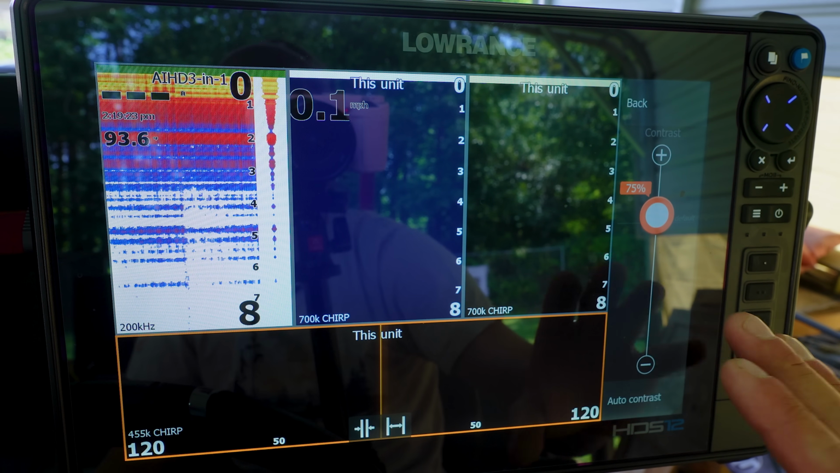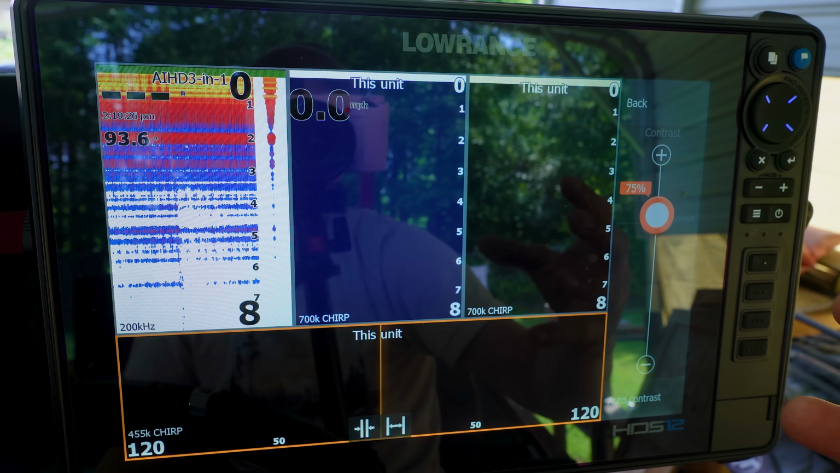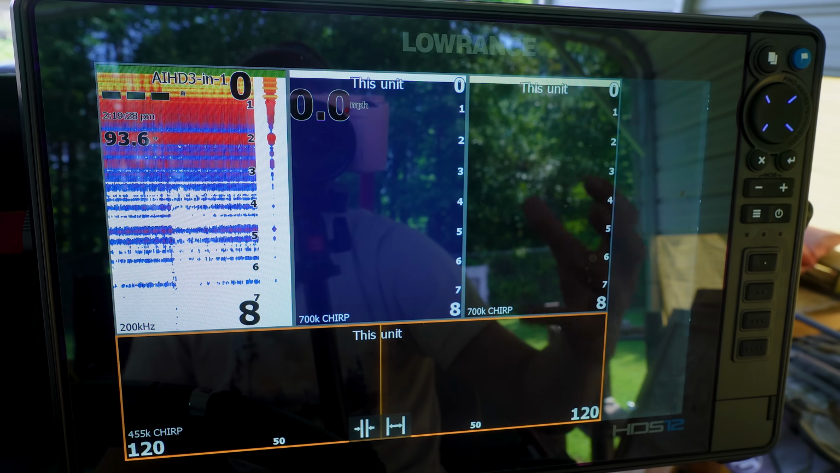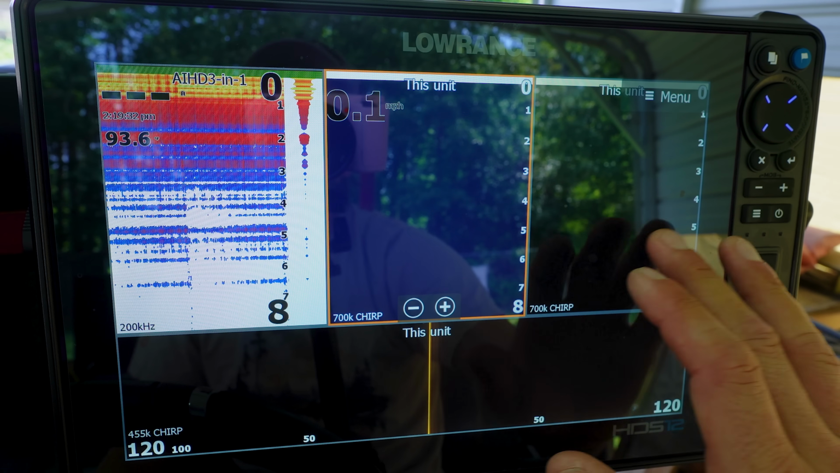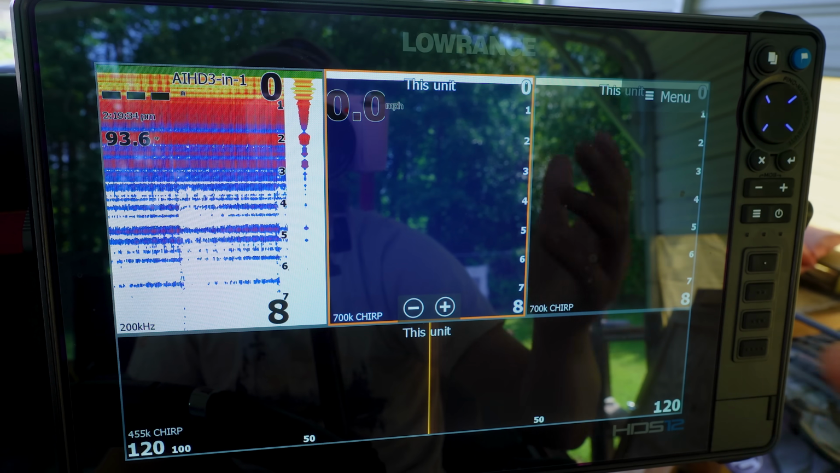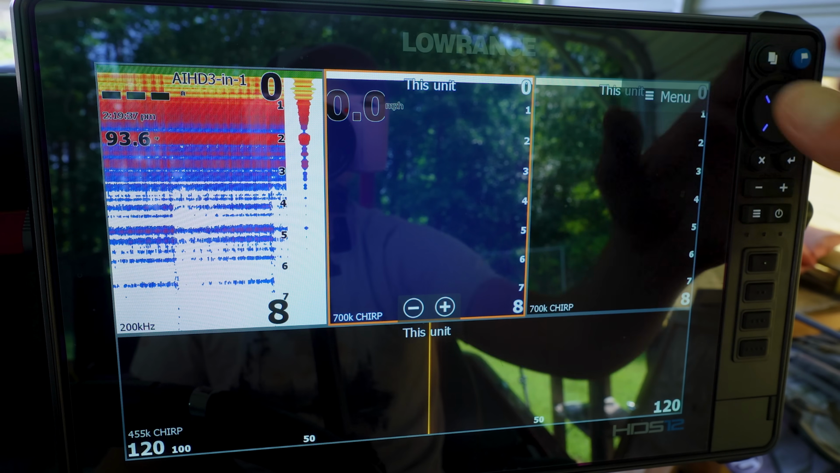Sometimes you can have the contrast too high, and it actually camouflages the fish in the brightness of the bottom. However, that is a difference with these guys. With your down scans, I actually crank the contrast up because if there's a dot, I just want to see the dot, you know, I want to see the blip.